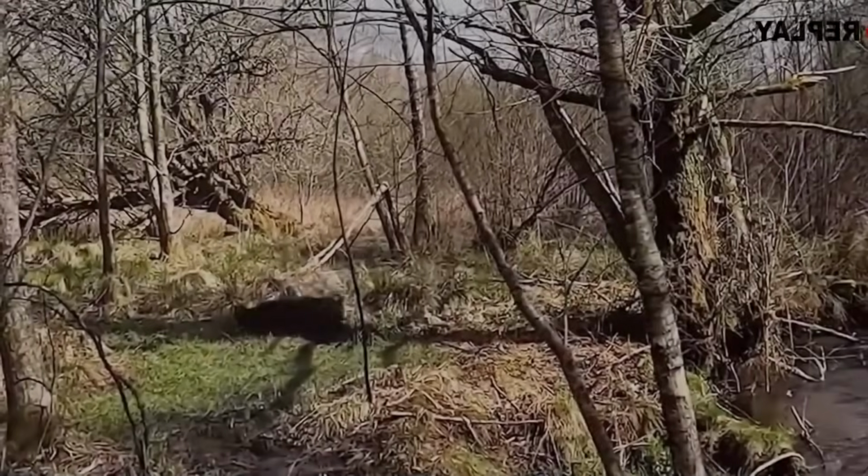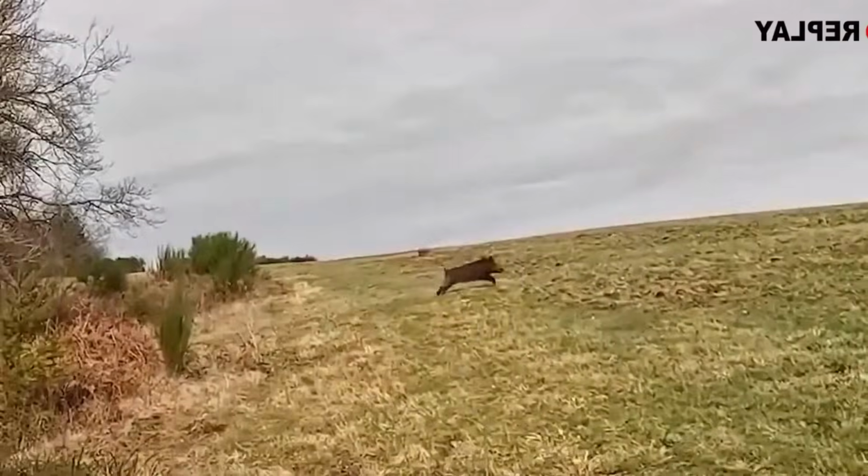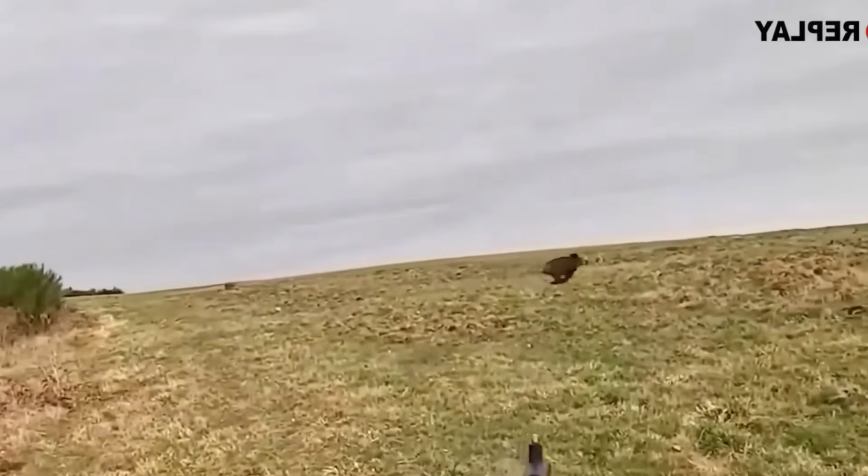Felling it instantly, the operation succeeded, protecting areas like Calcula Hill, devastated by boars.